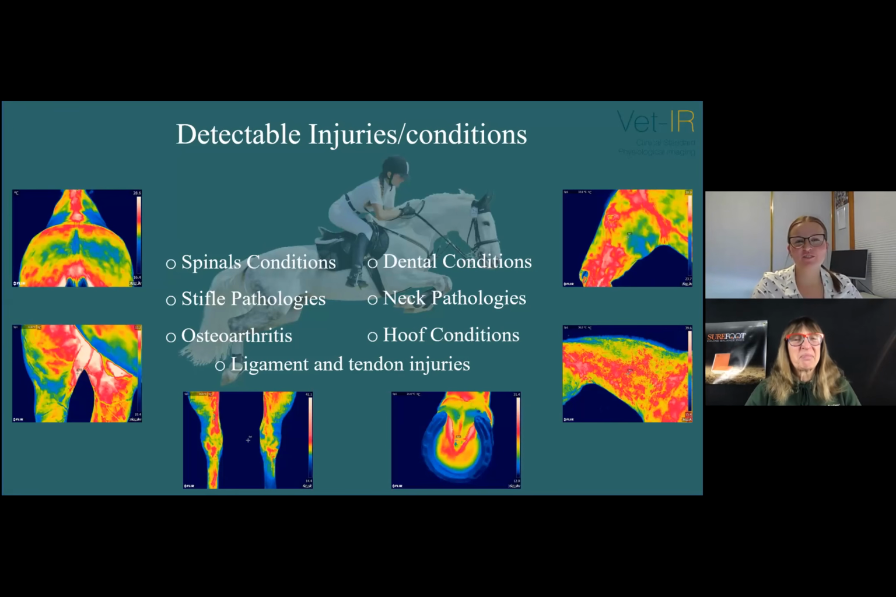So I'll just go through some detectable injuries and conditions. IR imaging does have quite a wide range of conditions it can identify, and is a great tool to monitor these changes over time.